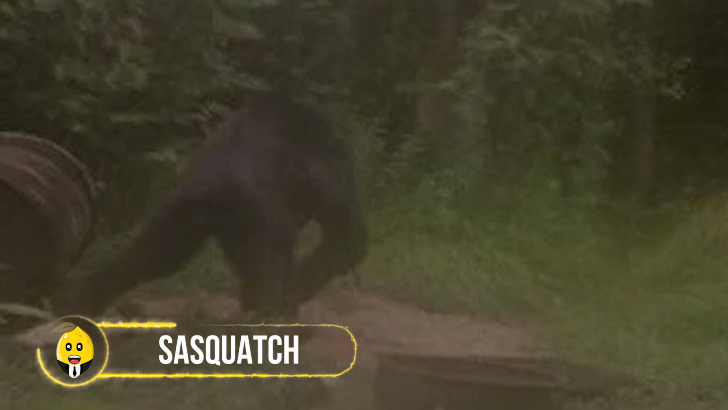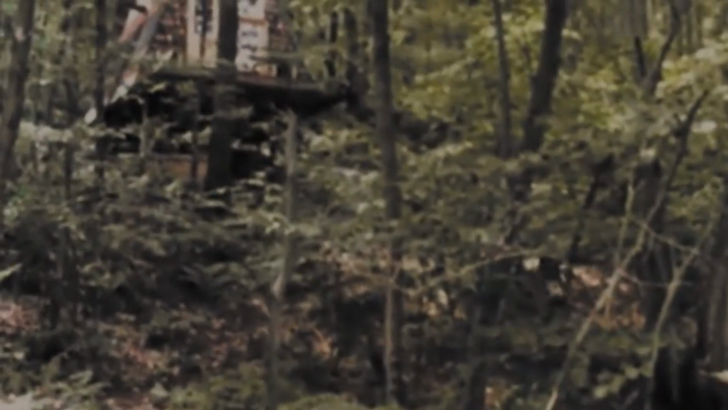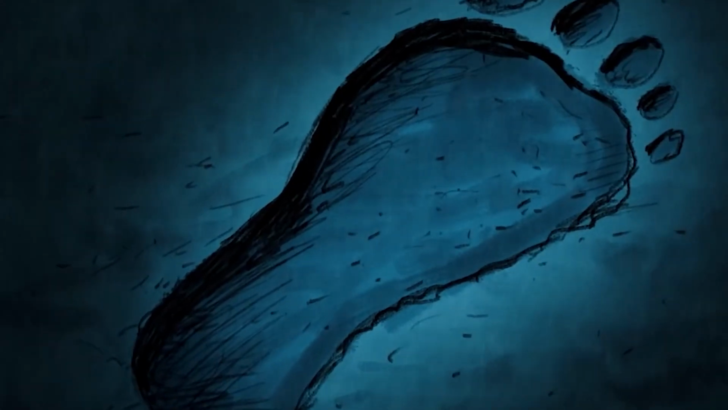Sasquatch. A Sasquatch. Well, that's the million-dollar question, isn't it? There has been plenty of evidence of Sasquatch sightings over the years, with only a few visual records.